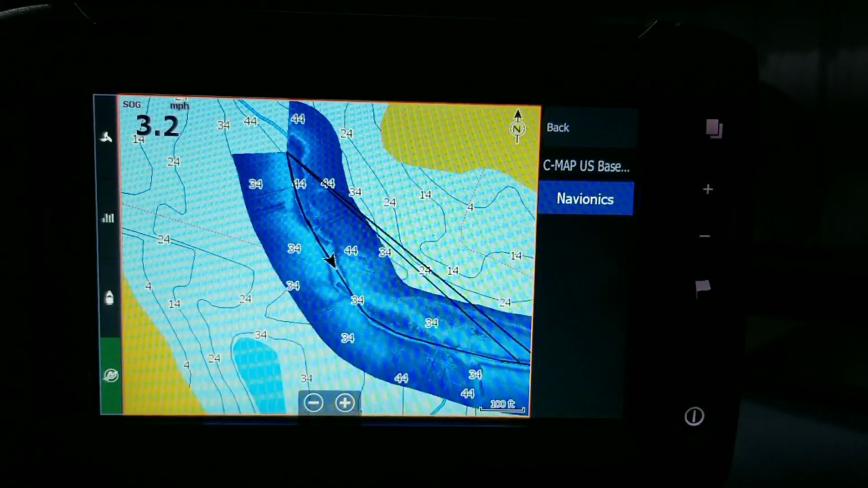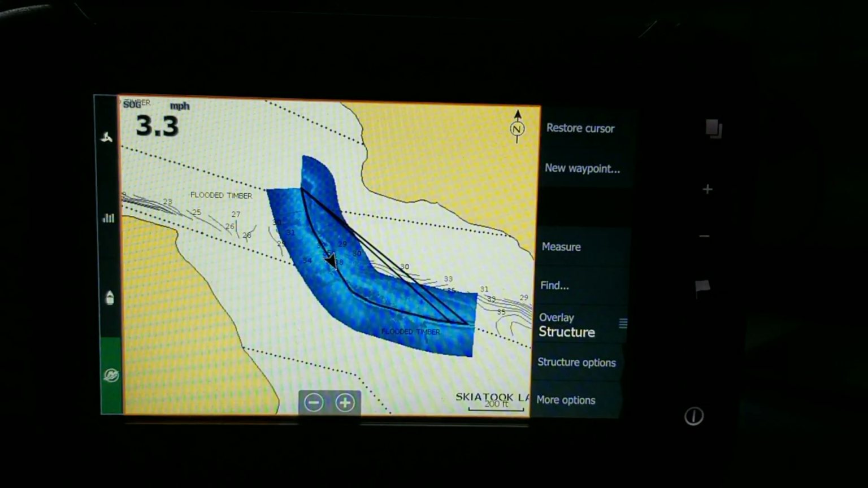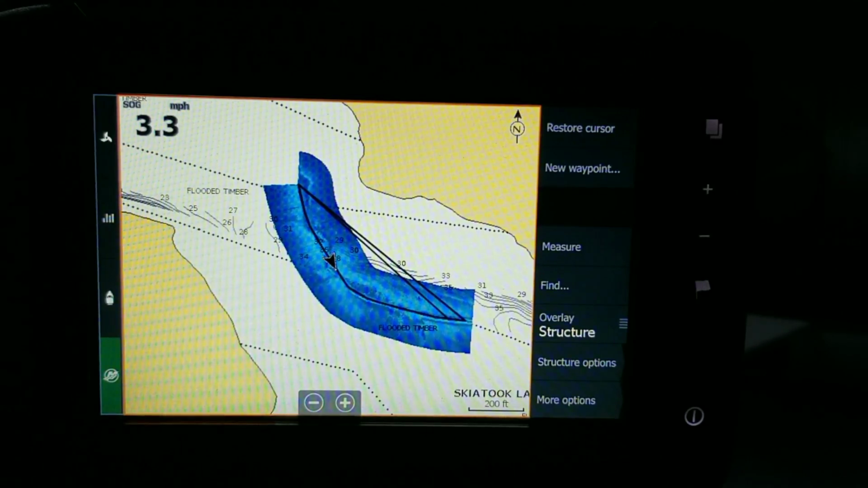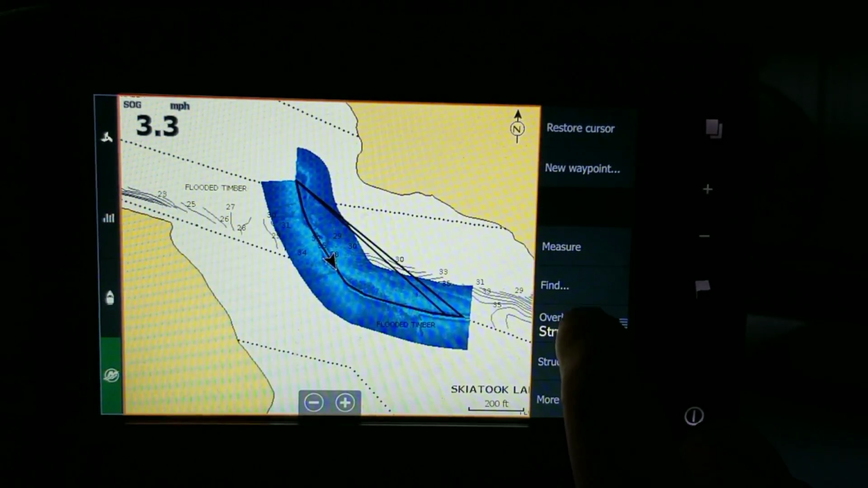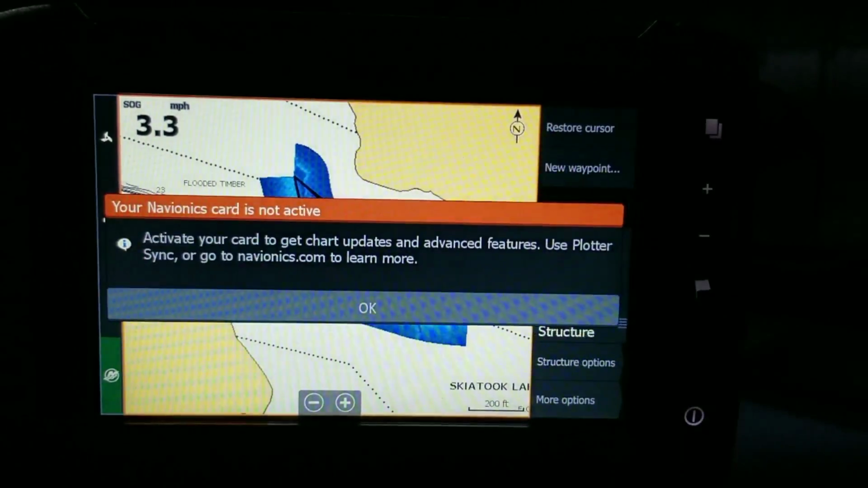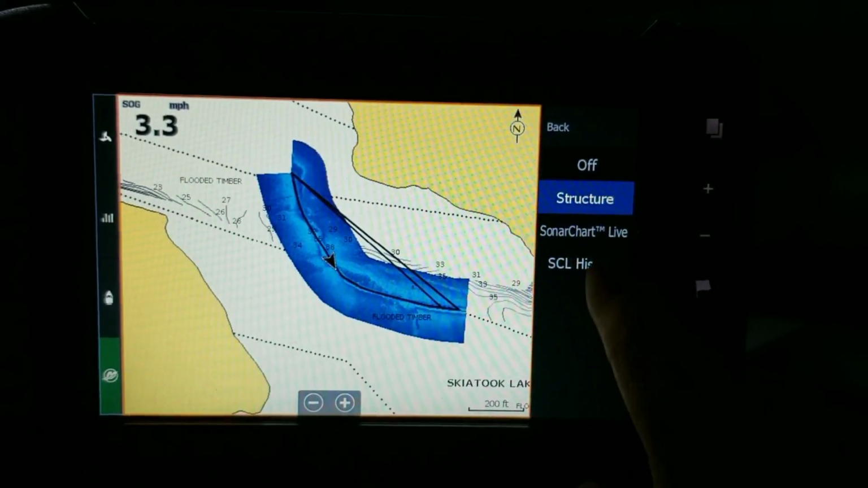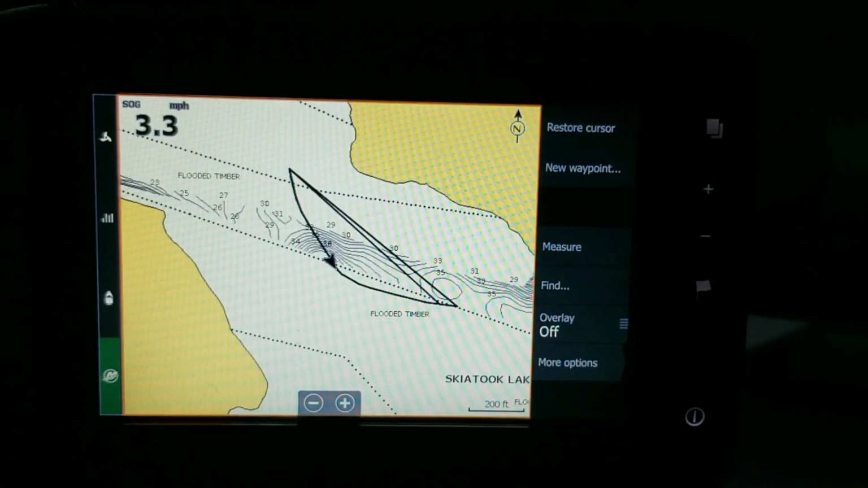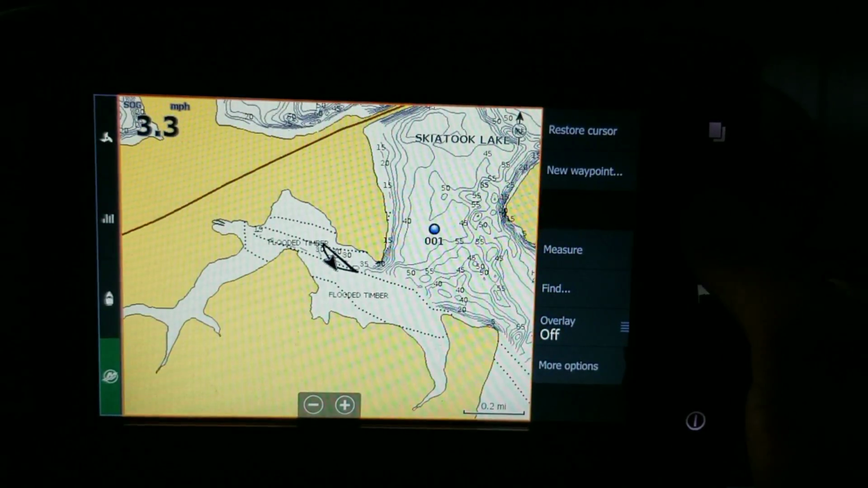We're going to look at it from a Navionics setup, which is what I like. Boom, there we go. All right, cool. But anyway, you can go back and forth between your mapping options. So good to go there. All right, overlay on the structure, we're going to take that off. Now, once we go to the Navionics, we've got Sonar Chart Live. You have to activate that, or SCL History. Go through that, take a look at it, play with it, see what you like to do. All right, we're going to zoom out and be in good shape.